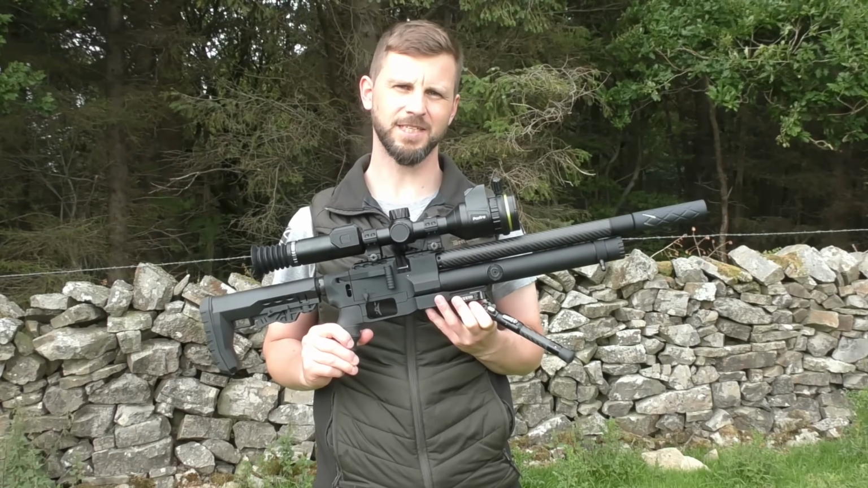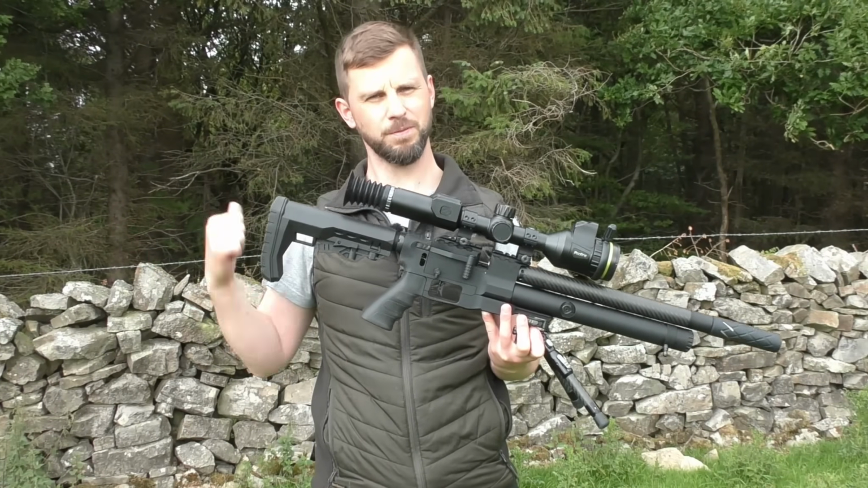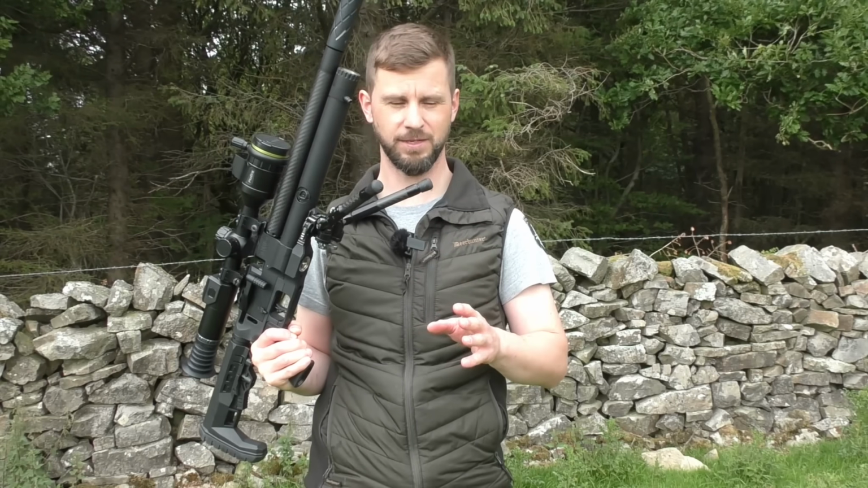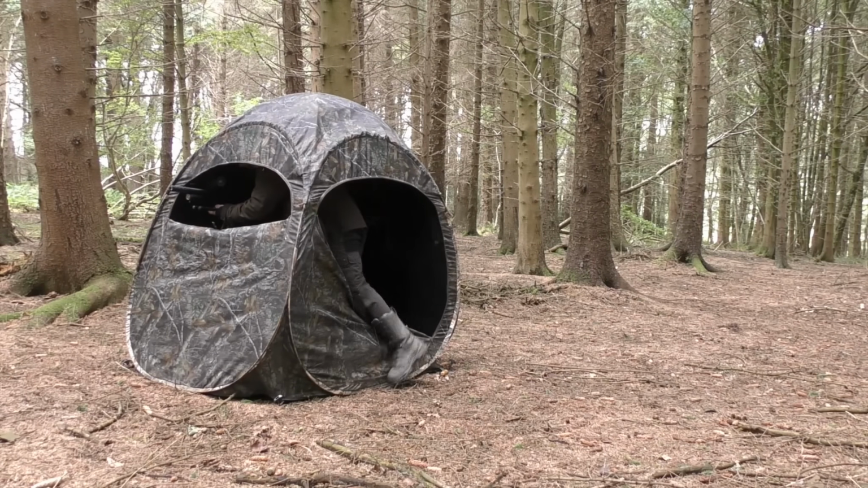Once again, it's that time of the year where I need to go and control the non-native grey squirrel. There is plenty of feed being taken from my feeder, so I've come here, I'm going to get into my hide and we're going to see how many grey squirrels we can take off the feeder today. Hopefully it'll be a good day, no idea how it's going to go, but we're just going to find out.